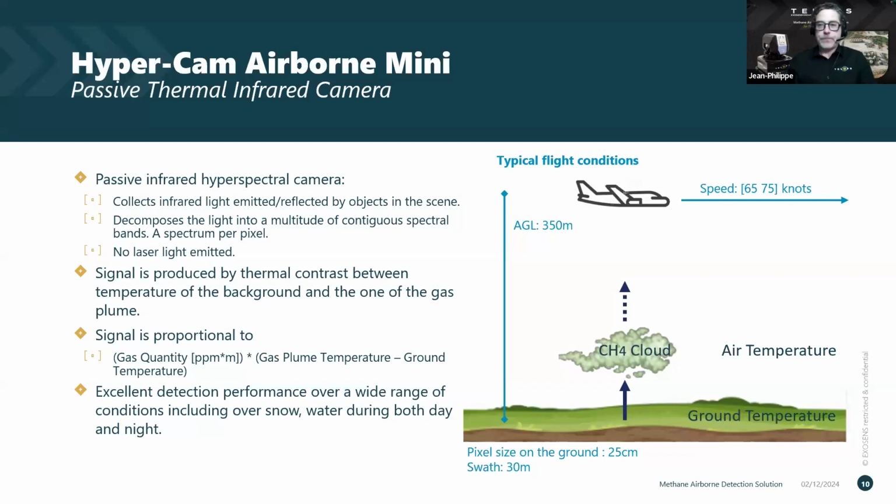optimal flight conditions. Bear in mind that these are the optimal ones to detect the smallest quantity of methane that this instrument can detect. If we're after larger leaks, we can, for example, fly higher than 350 meters.